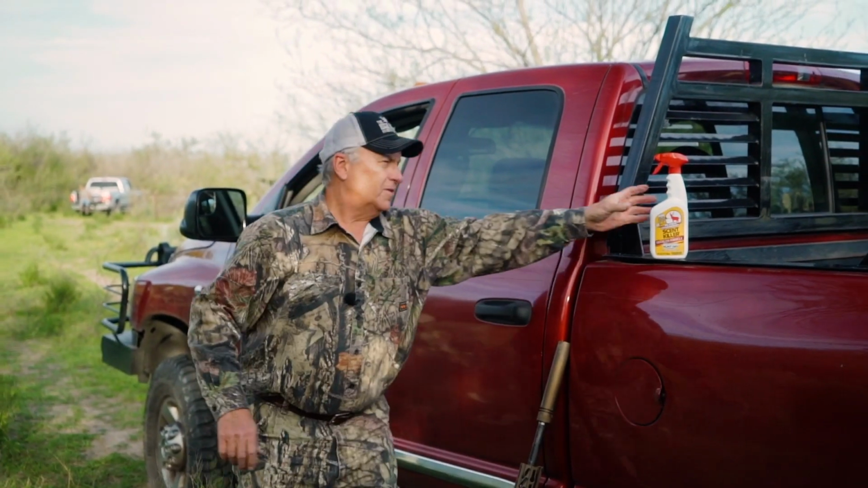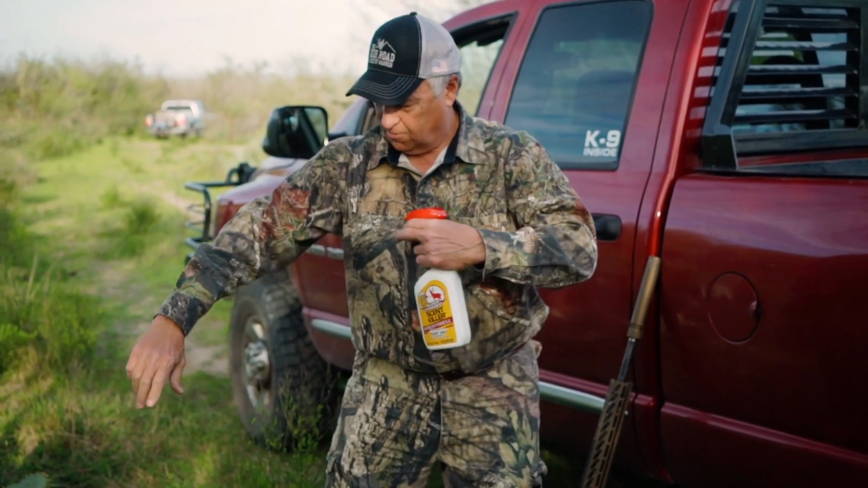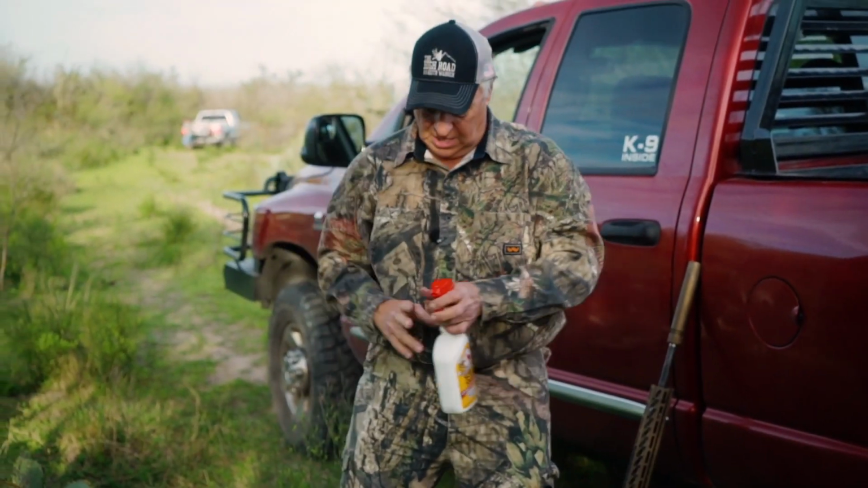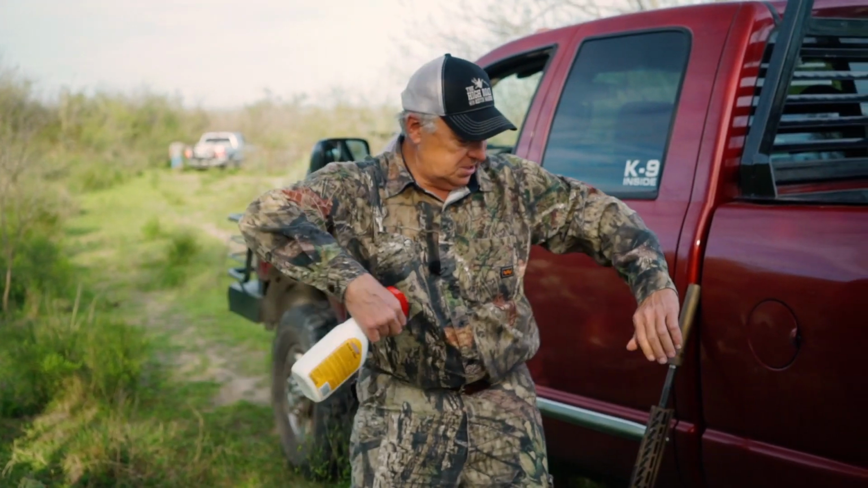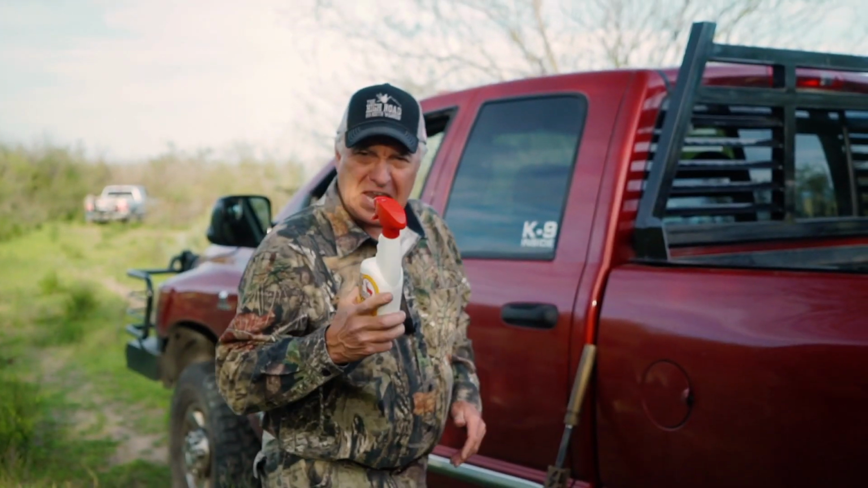I need to get set up while they're still here because I want to get out of here, park the truck, and then walk back in. Got a real nice setup over here, my shooting sticks, and we are going to see if we can kill some pigs tonight.